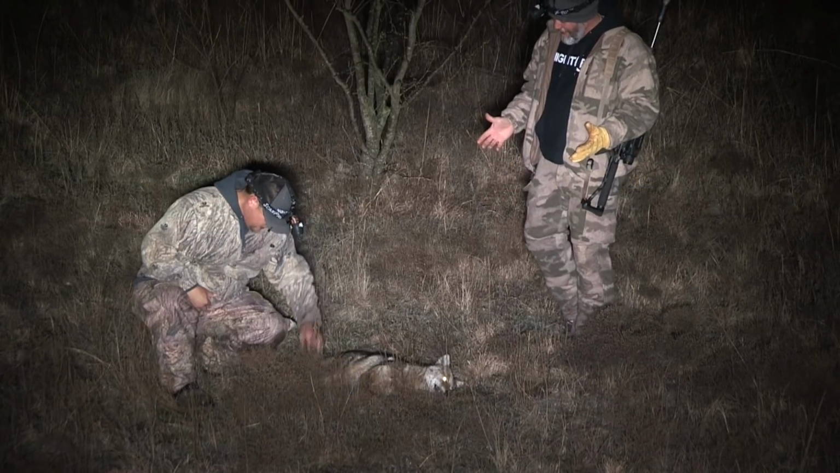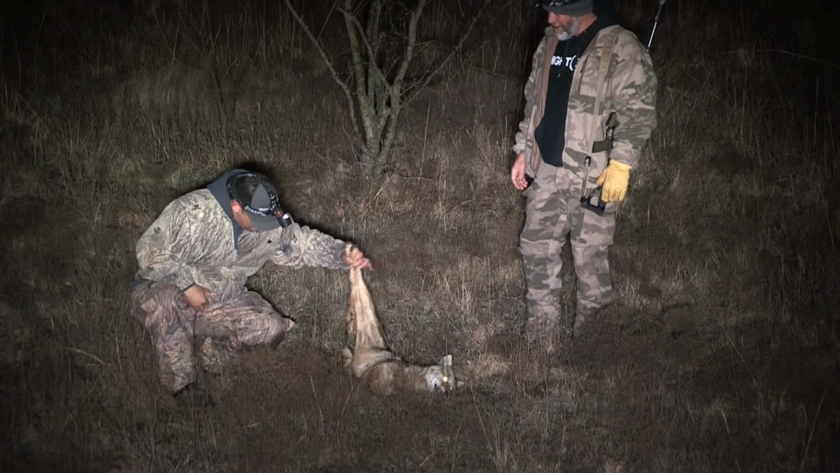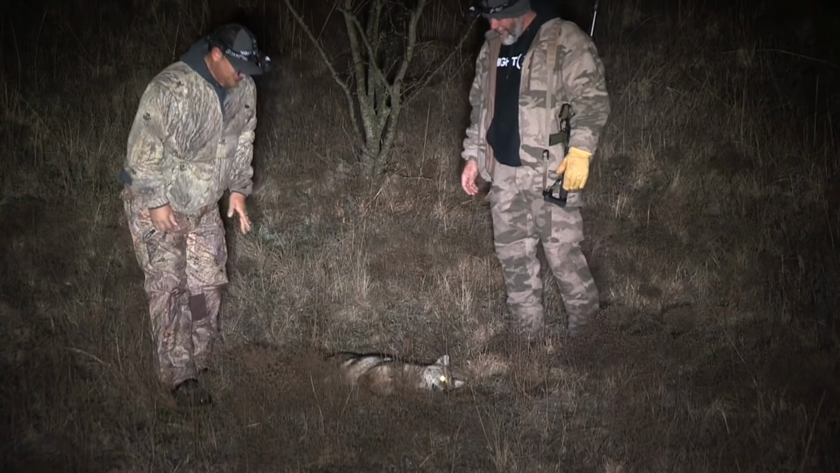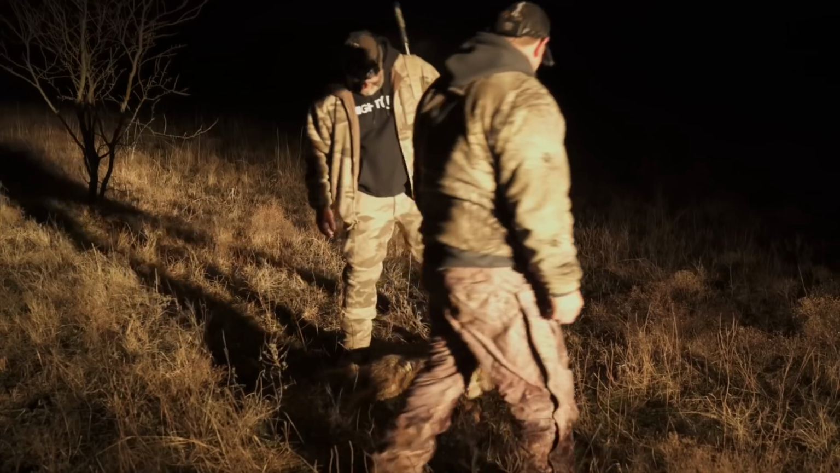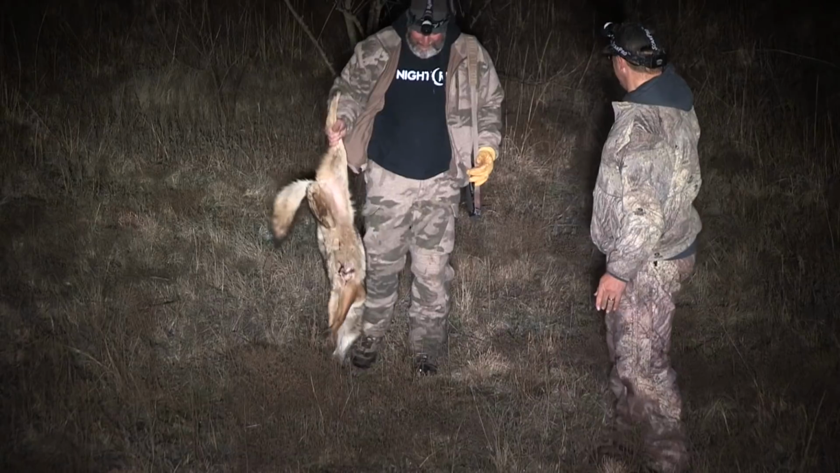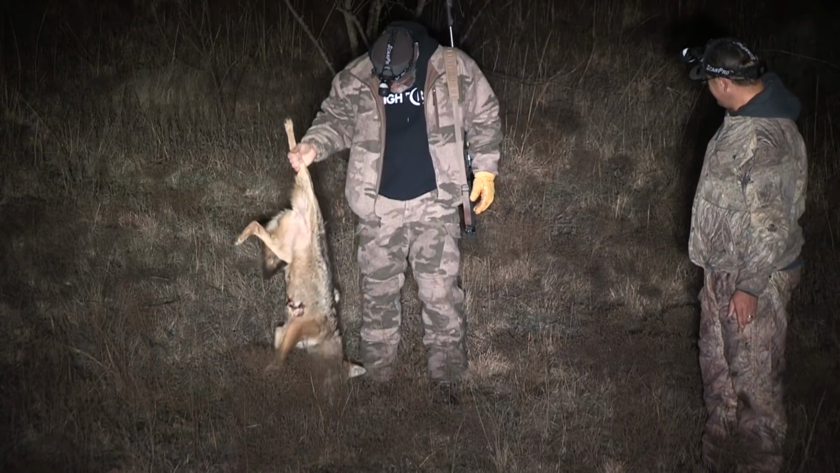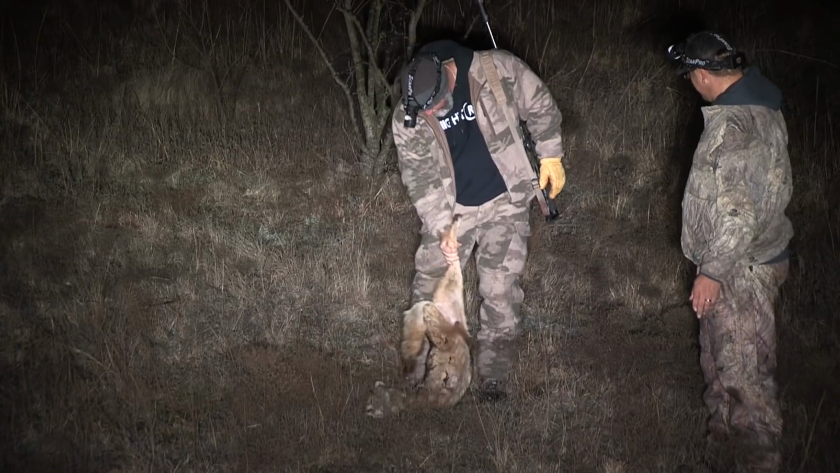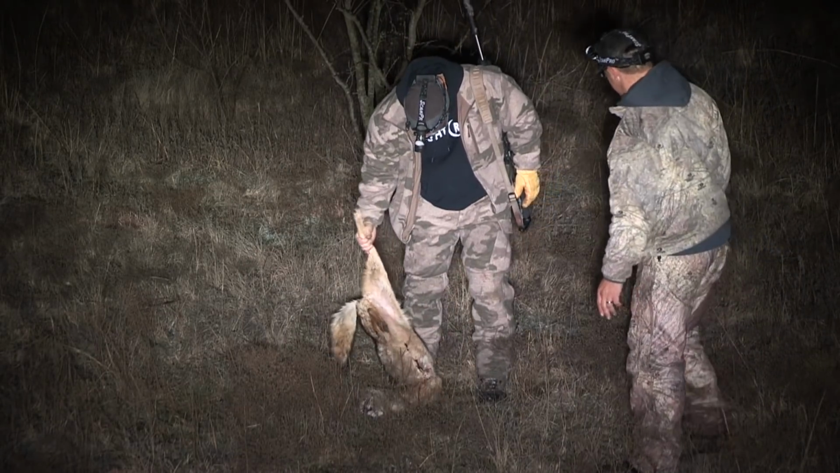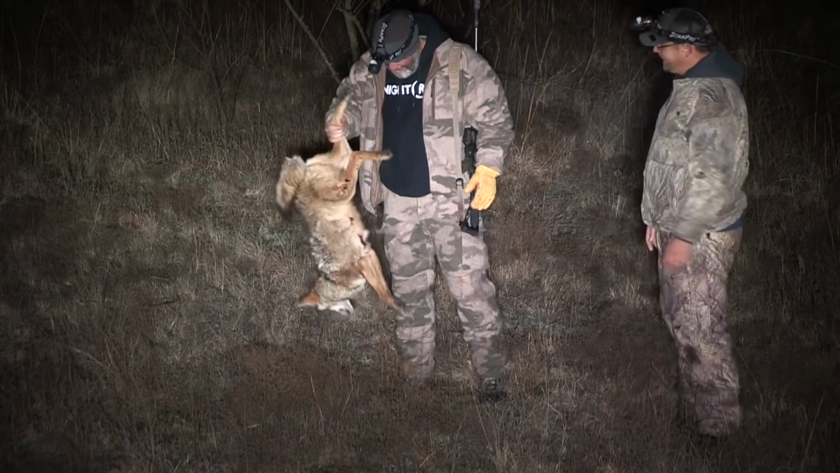You know, I can't say anything, but that's karma right there for the little fox joker. Why am I picking him up anyway? You shot his ass. Get him and let's go. That's right. Little karma there, Mag Rob. All right, this guy is so little bitty, man. You looked good when I was walking up. Not so much. Man, good shot. Thanks, buddy. Jerk.